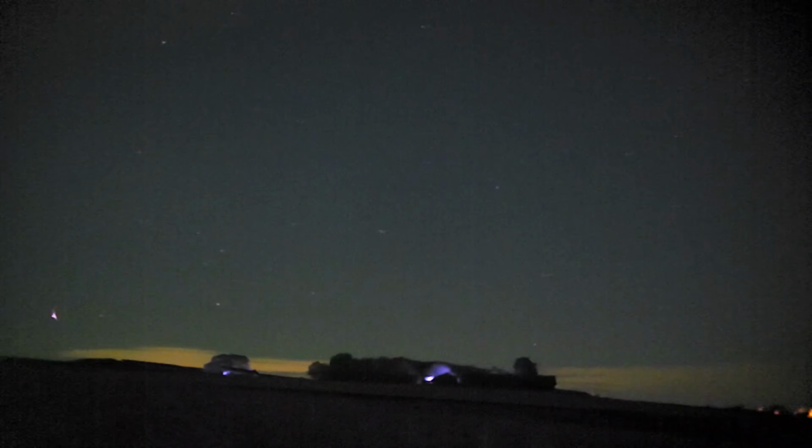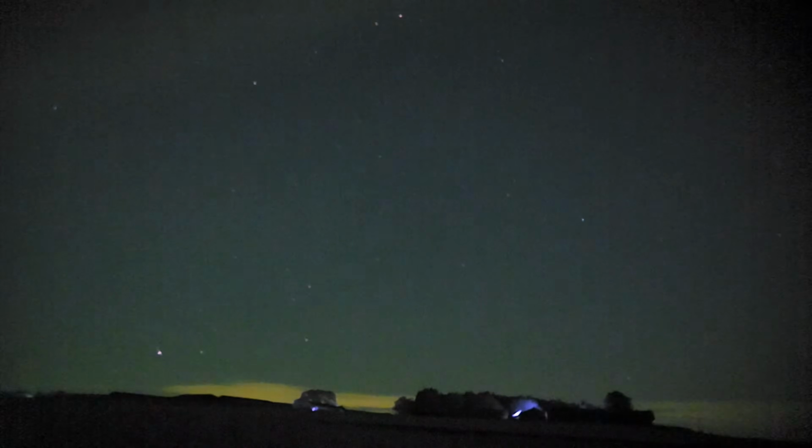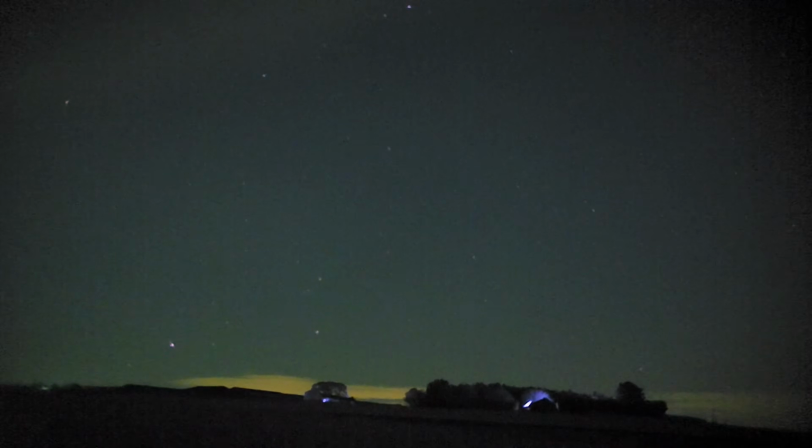You can see there still some haziness, cloud around. You see it better there. Well, there are some clear nights coming up, so the forecast says.